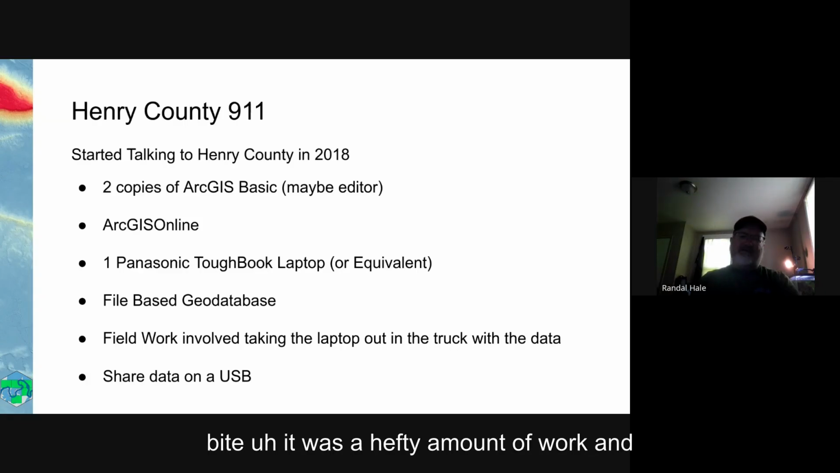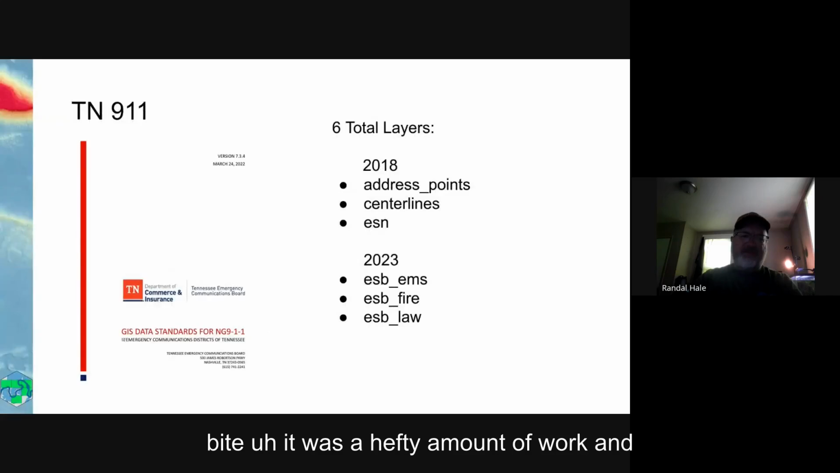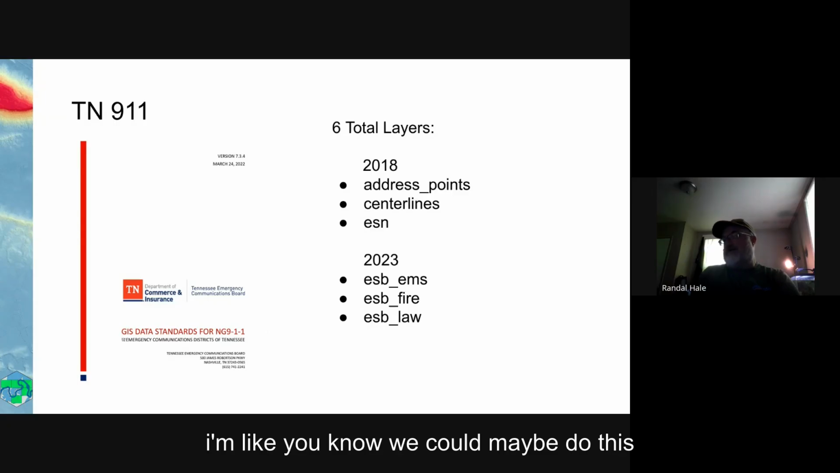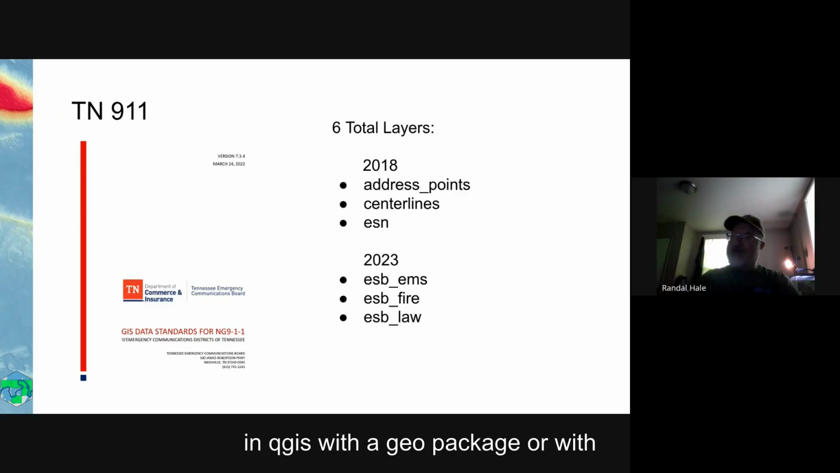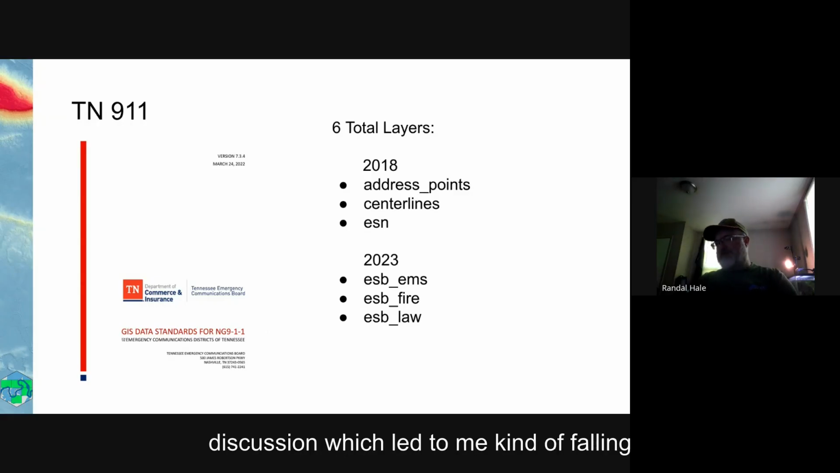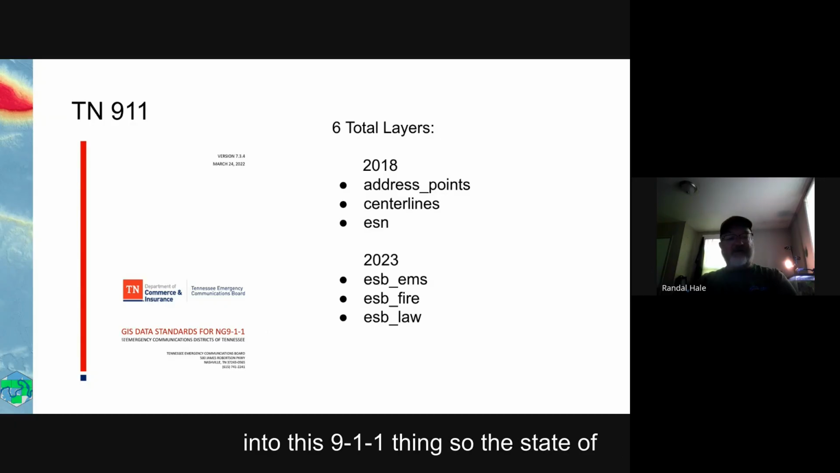It was a hefty amount of work, and so I started talking to them at that point. I'm like, we could maybe do this in QGIS with a geo package or with something, shape files, which led to more discussion, which led to me kind of falling into this 911 thing.